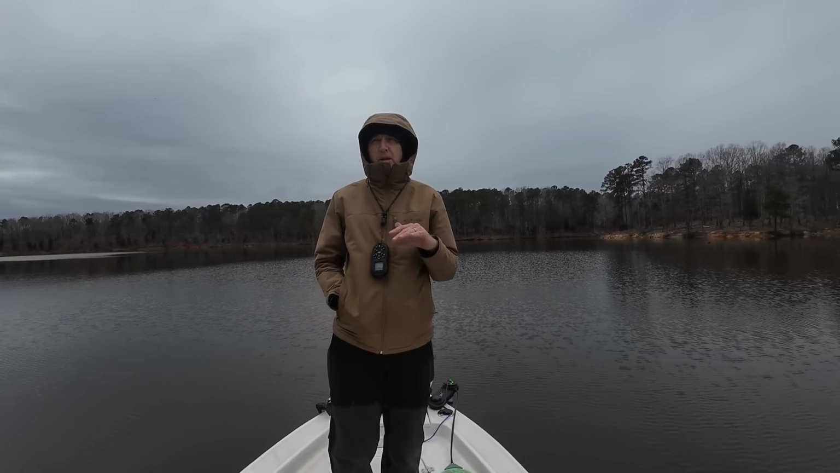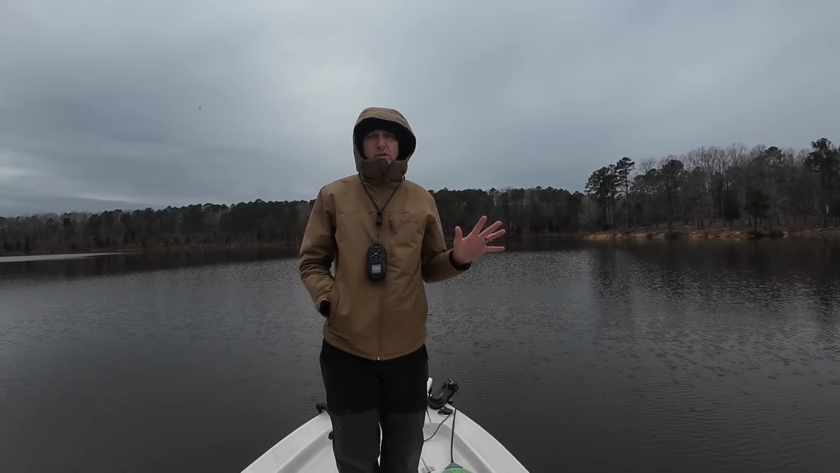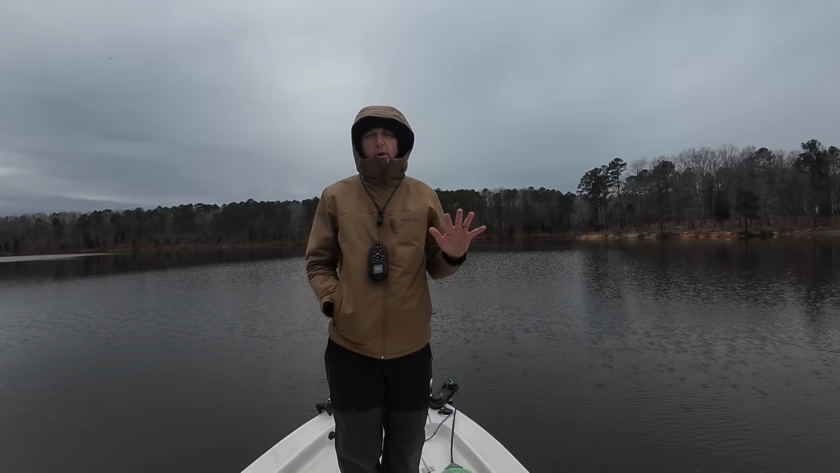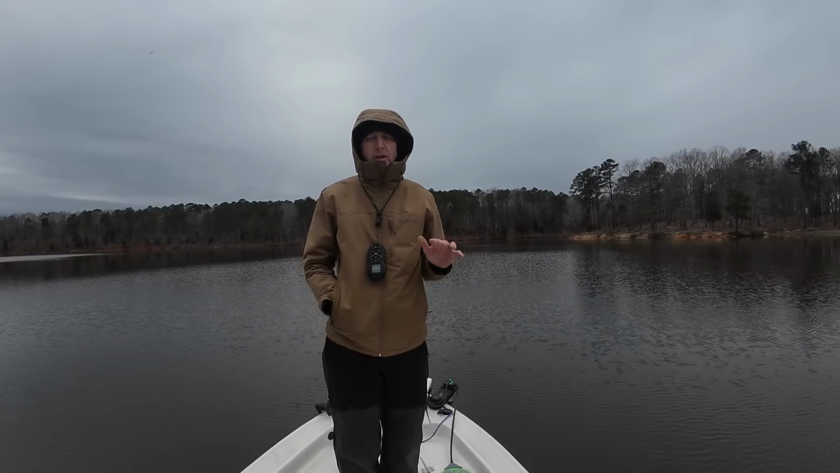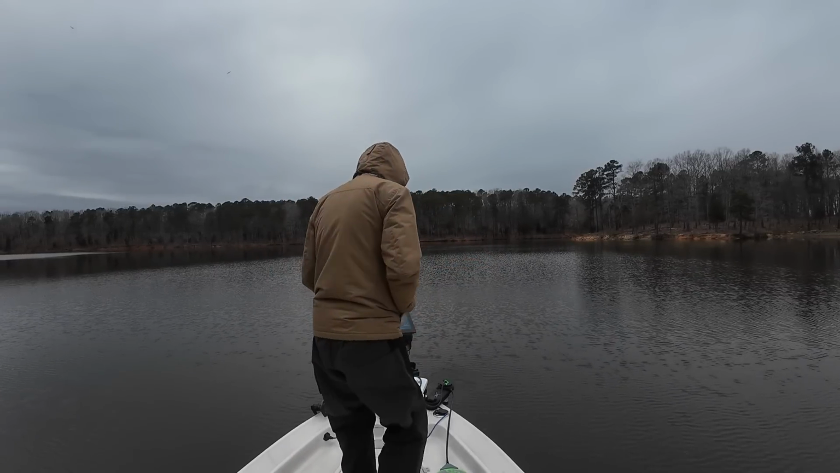Not to say that crappie can't be in other areas, because they can, and there is no one size fits all for where crappie are going to be on any given lake on any given day. But let's take a look at this map.